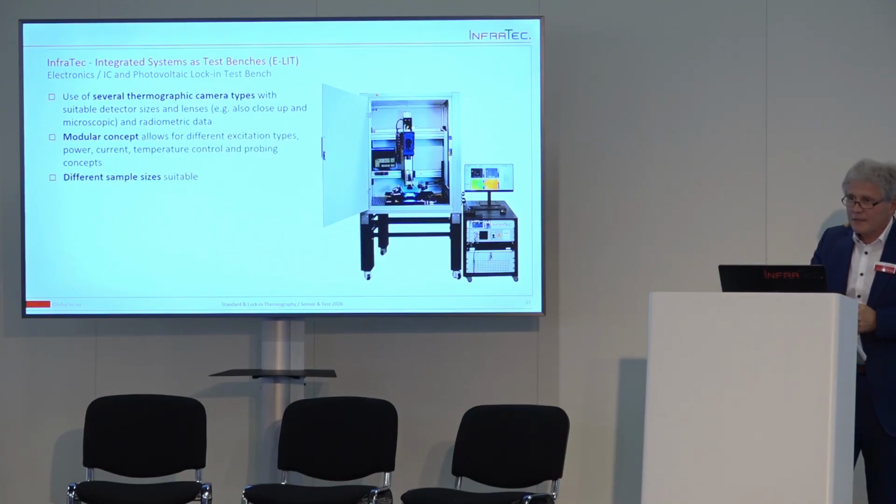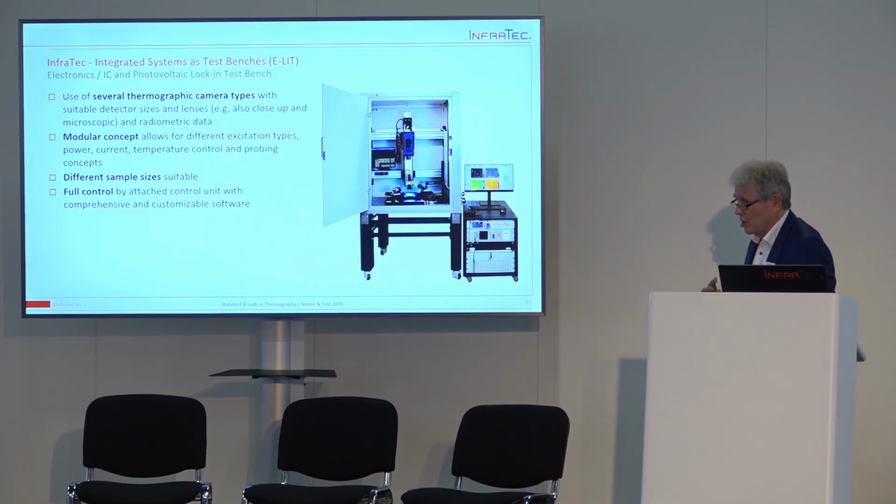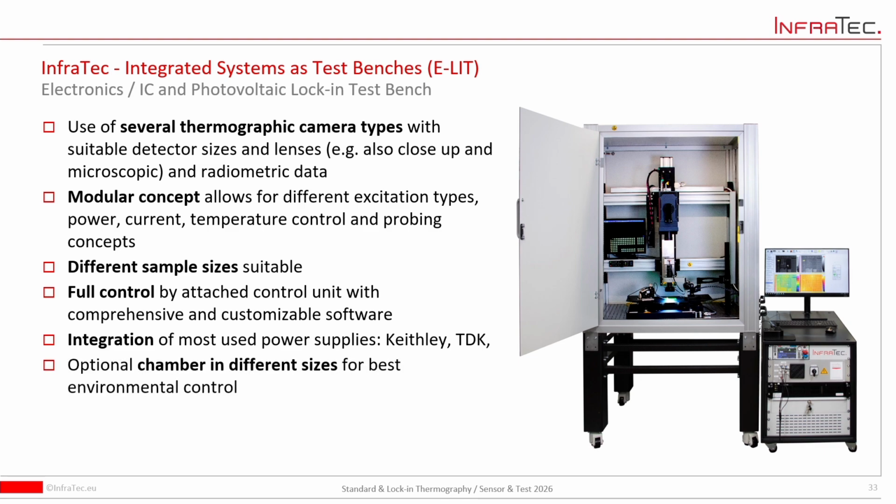So this is a modular concept we offer. This is depending on the application, depending on what you would like to do, depending on the object you would like to measure. And so it's a quite flexible solution. And we can integrate different kinds of power supplies for the chip, for example, from TDK, Keithley, and so on.